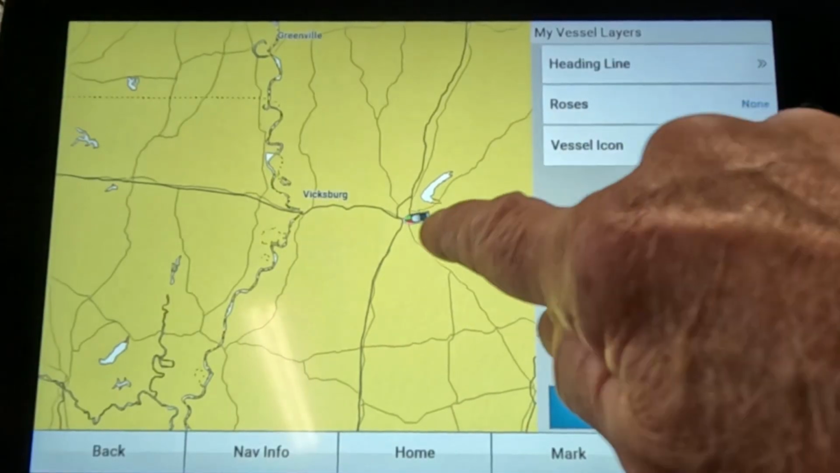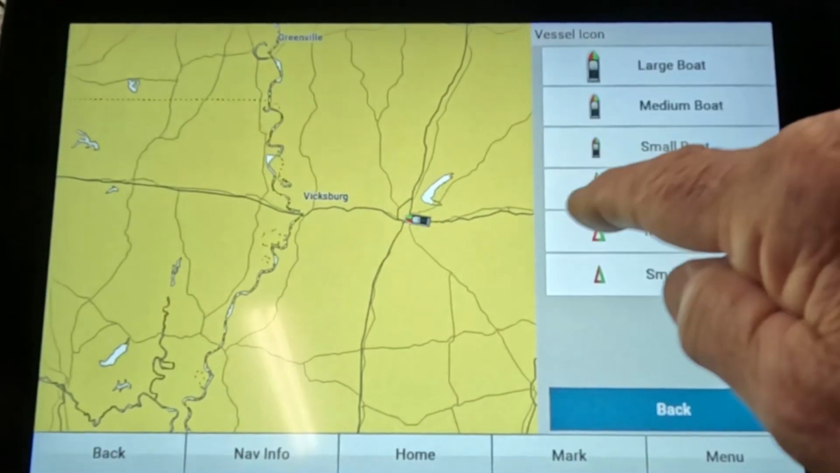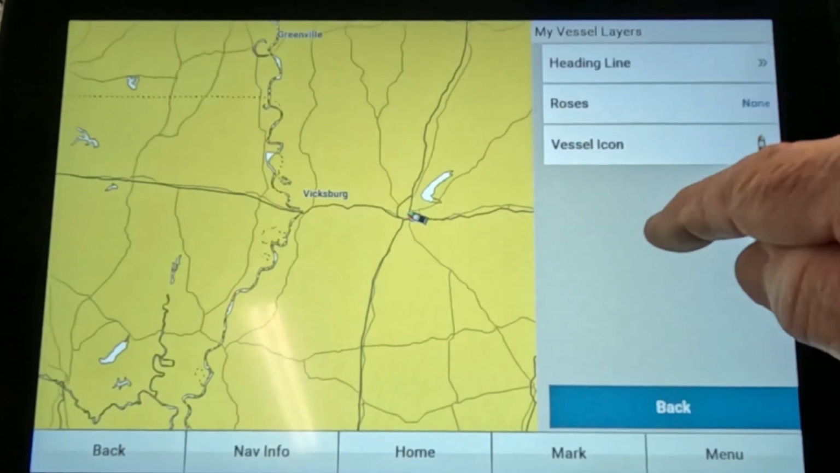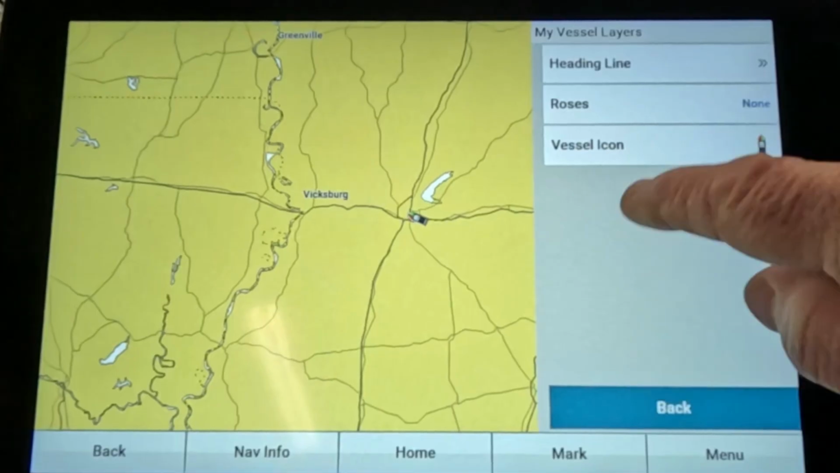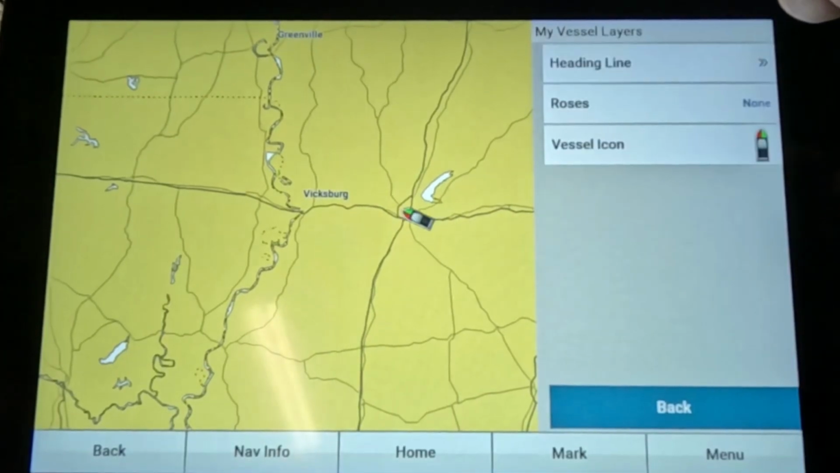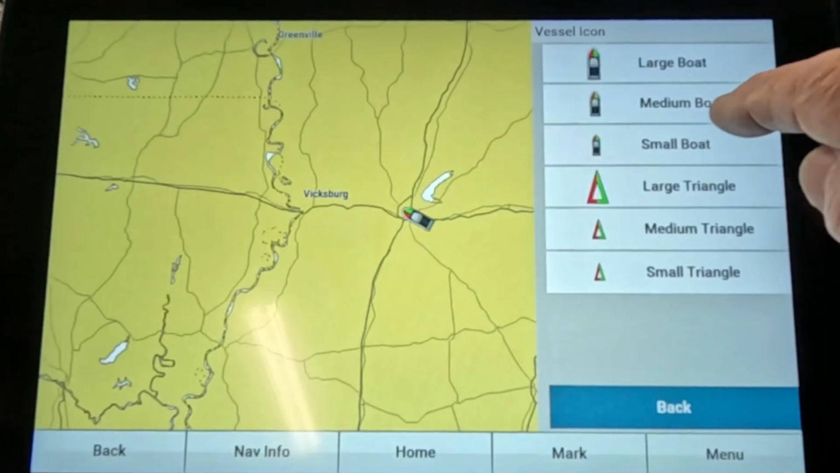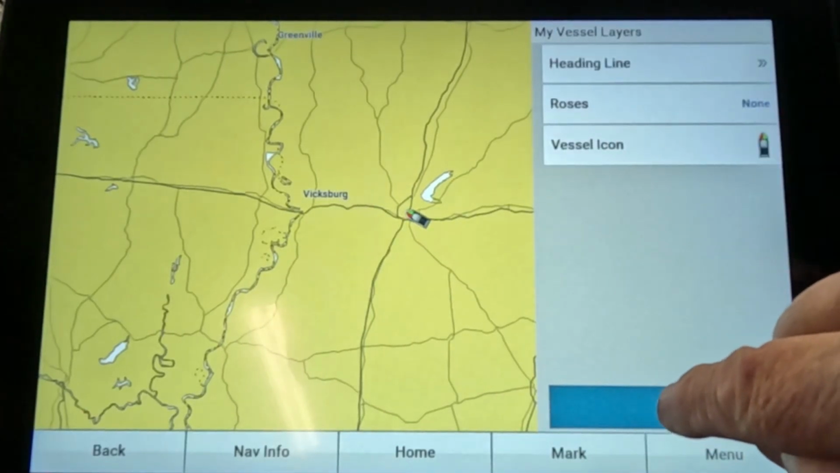In the icon, you can make this boat right here bigger. Watch this boat right here. See, it makes it smaller. We can make it real big. You know, I keep mine in just about the medium size, which is about default.